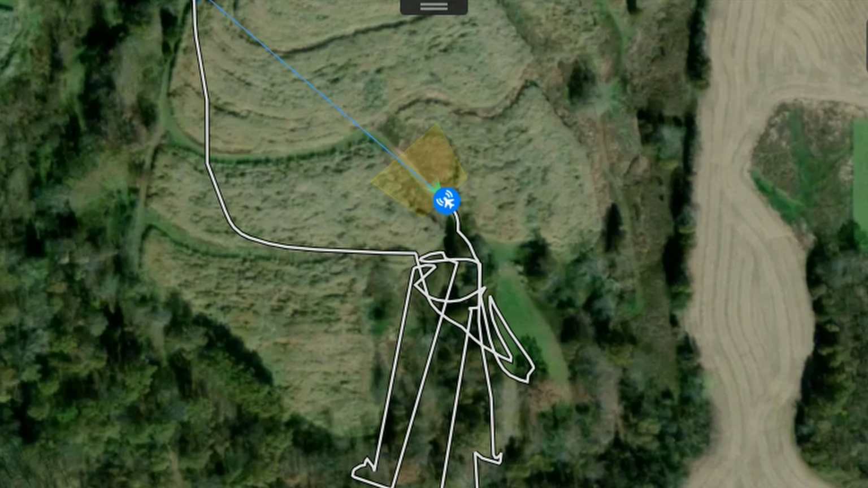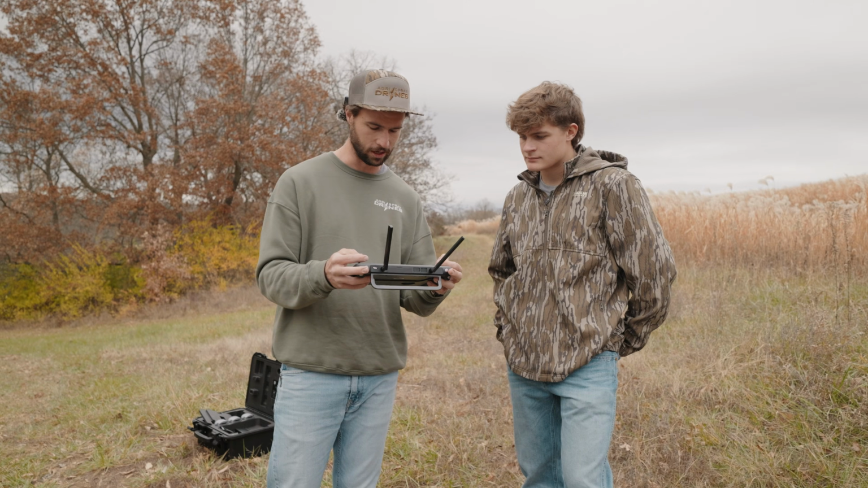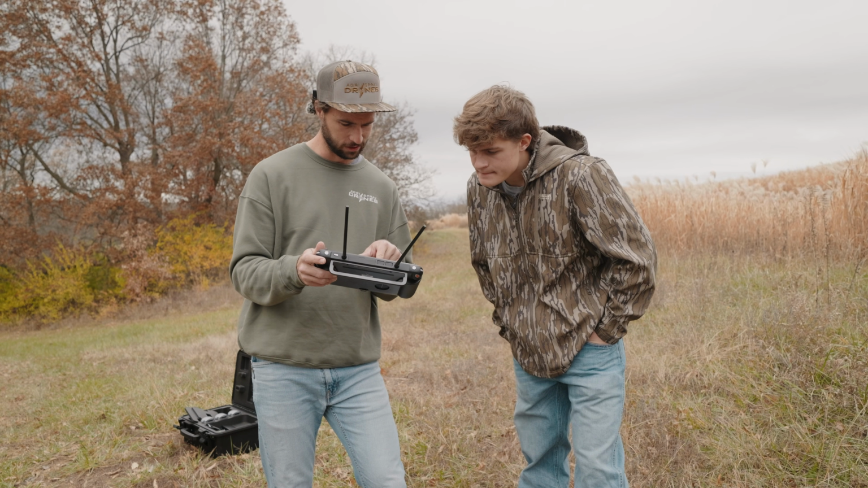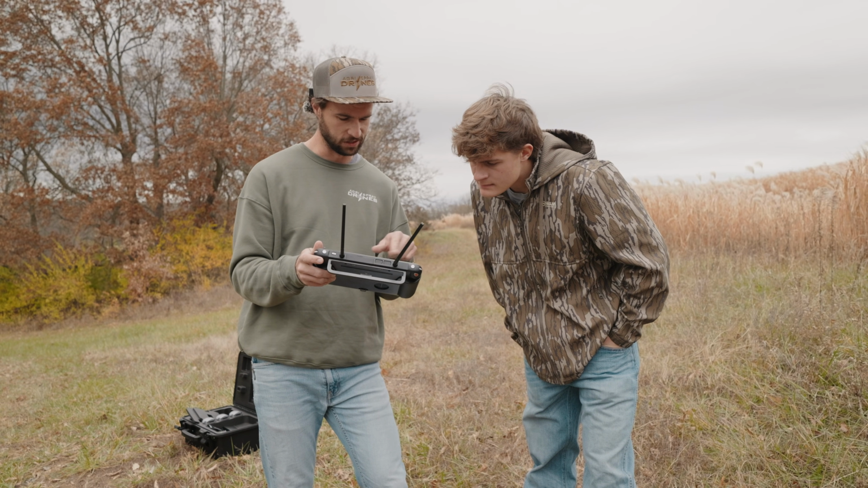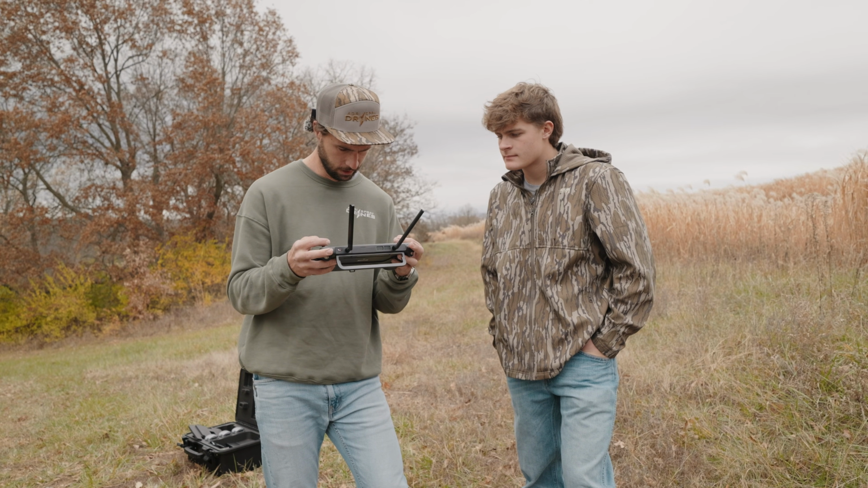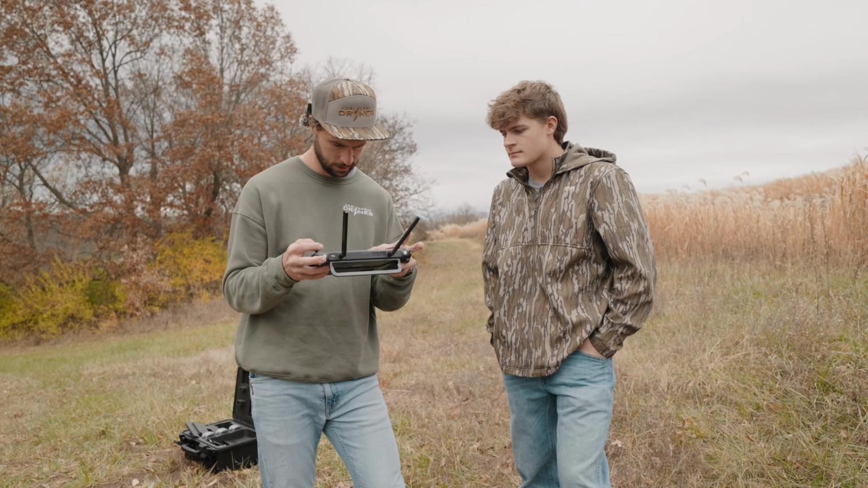I really like how that wide field of view helps a lot, because you're getting overlap, kind of like spraying crops. You're getting overlap and not missing anything. So that is almost the right size and shape, but it doesn't have that sharp outline, so I'm going to eliminate that. I think that's just a part of ground that's warming unevenly.